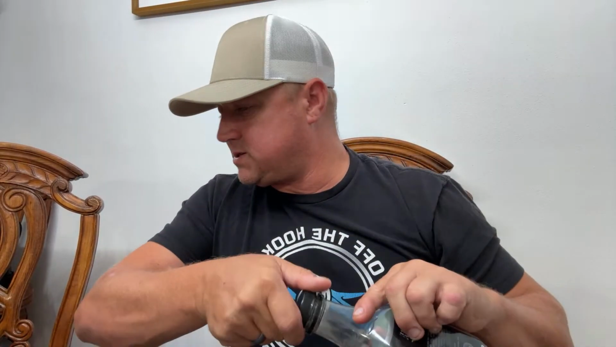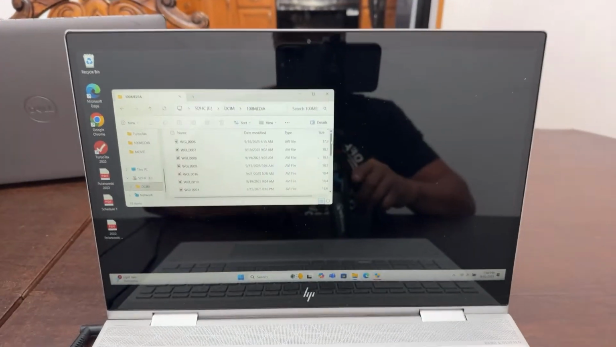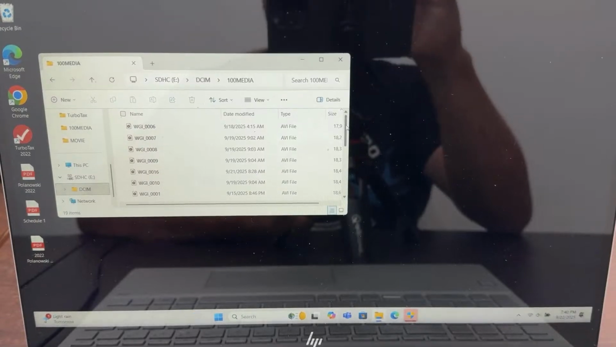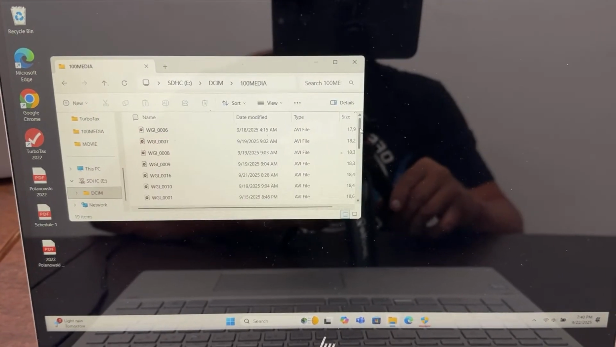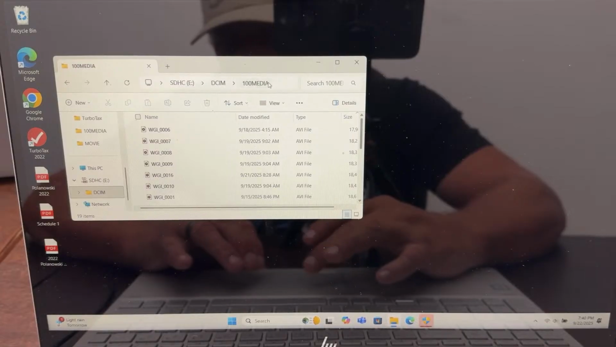Let me get this camera set up here, and then let me move this over here to me, right in front here. Okay, so there is a screen. Let's see if we can zoom in a little bit. I'm going to go right like this, and we're going to look at the trail cam pictures through here. So let me get into here. Now these are mixed up.